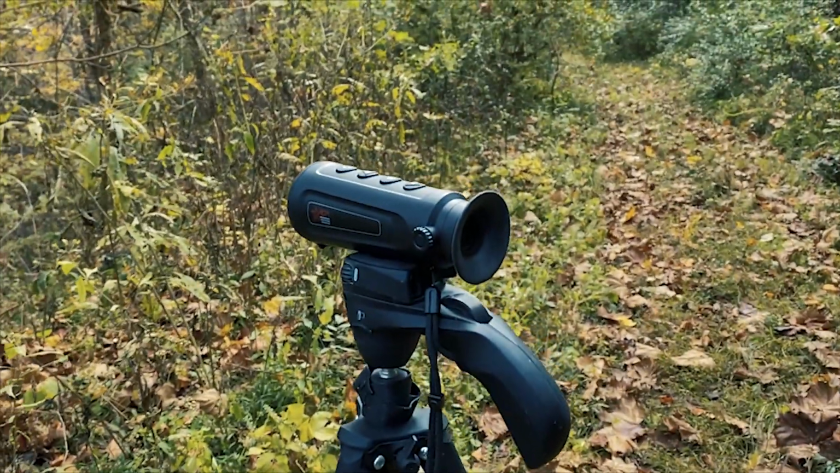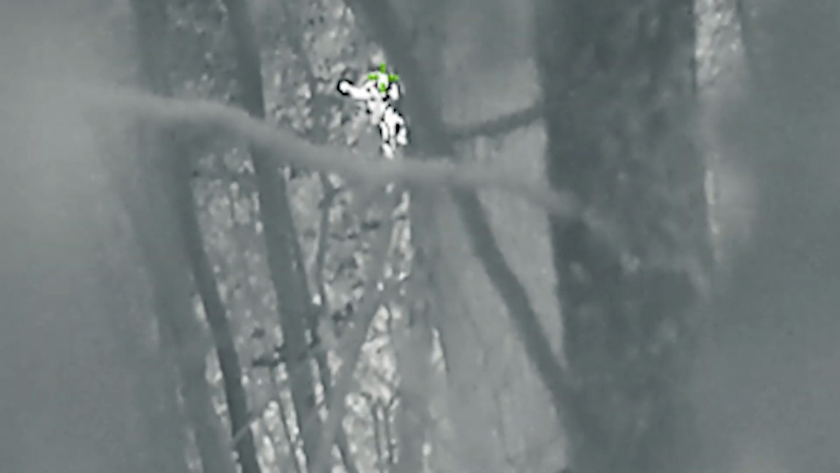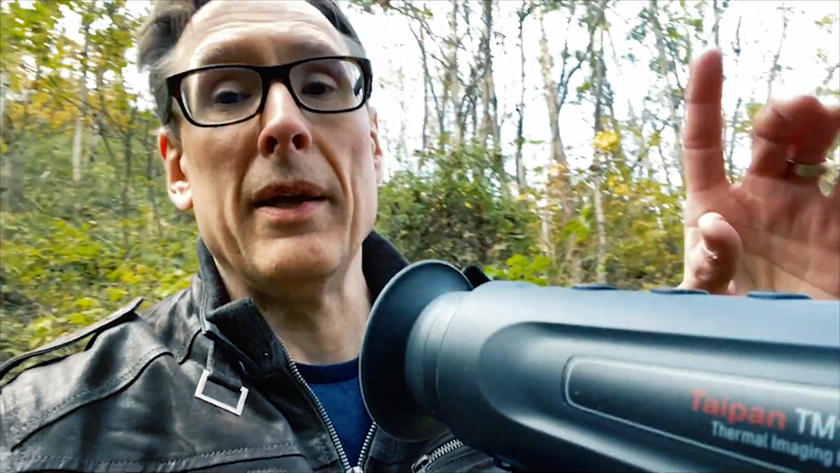Okay, I've got the camera set up. I'm going to try to sight Joe in at this point. He's making his way down now, and says that he's found an area where something slid down there. It's literally right where he's at right now. You can see him right there. We have Joe down here in the valley. I'm directing him into the area to where this thing was.